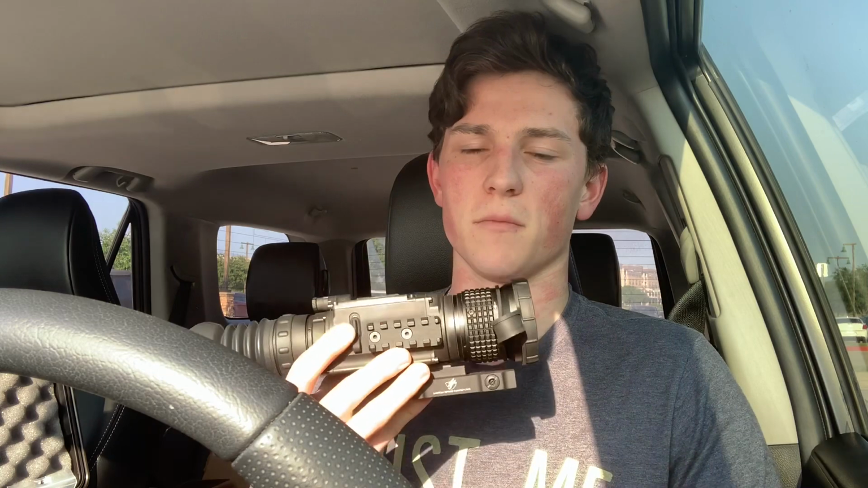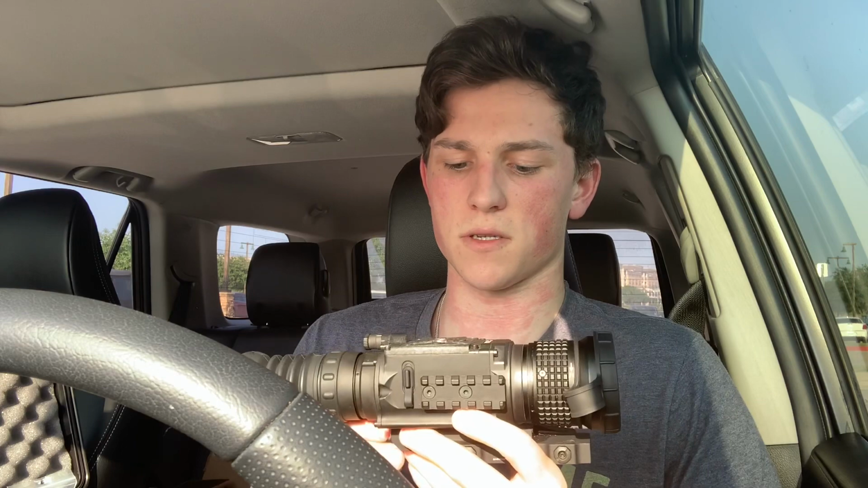But if you're primarily shooting longer range, you don't want to get too close. With my Thermion, I like to get within 25-50 yards. It helps with follow-up shots. You're going to get better accuracy, especially with the AR pistol I'm using, that short barrel. I want to get it as close as possible. But if you're putting this on a bolt action, some long range rifle, definitely good to use. And it's a pretty good price for thermal and getting into it.